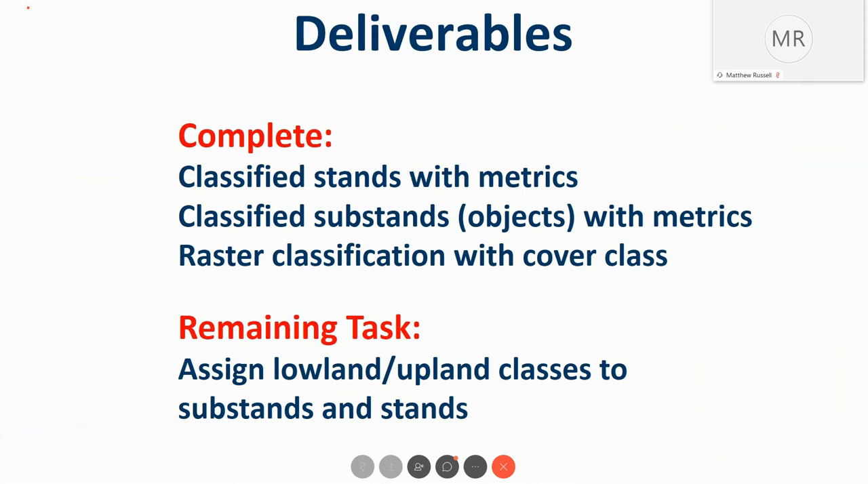Yet to be completed is to assign lowland and upland classes to those substands and stands. They may actually have that done this week or next week. If Keith is online, he can inform us whether they're done with that task or not. That task should be fairly standard, using the new updated NWI, the National Wetlands Inventory data that's been completed.